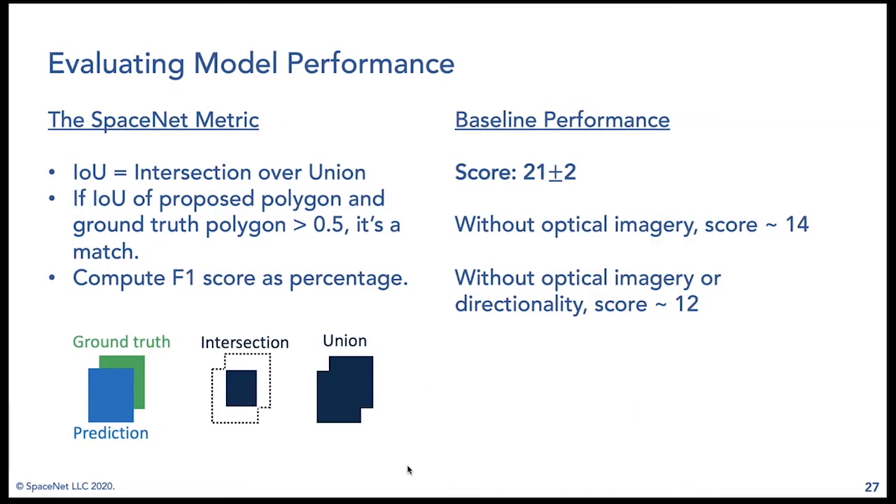To evaluate model performance, we use what we call the SpaceNet metric, which is an evaluation metric that has very elegant simplicity to it. The way it works is for every predicted building footprint, you define it as correct if it has an intersection over union with a ground truth building footprint of at least 1/2. And then you compute the F1 score for correct building footprints. The reason why this is a good metric to use is that it penalizes the right sorts of things. If the algorithm misses a building entirely, that's penalized pretty heavily.